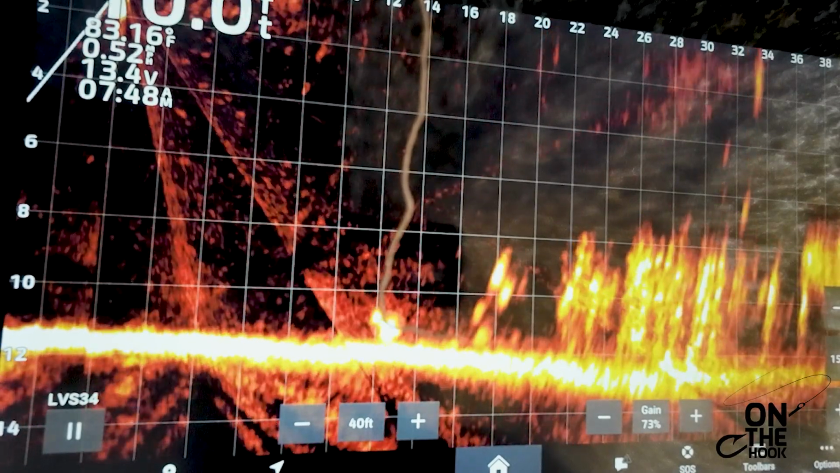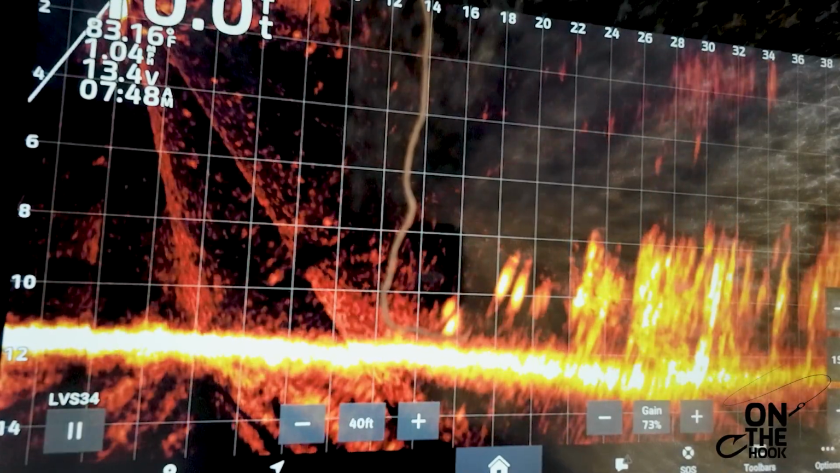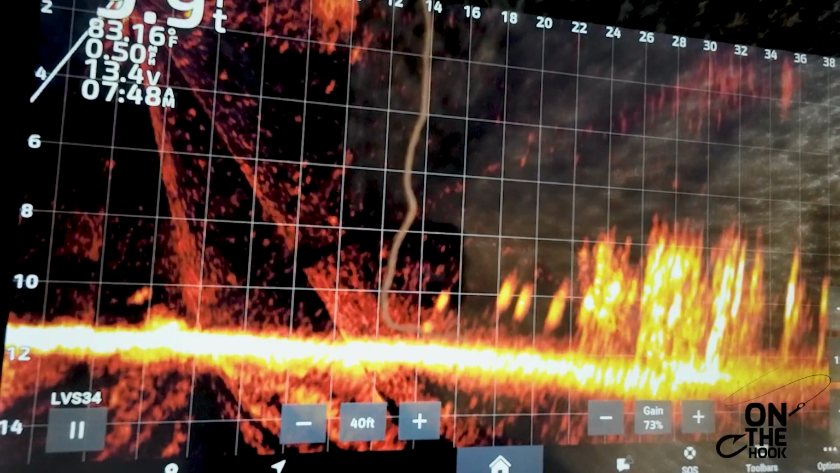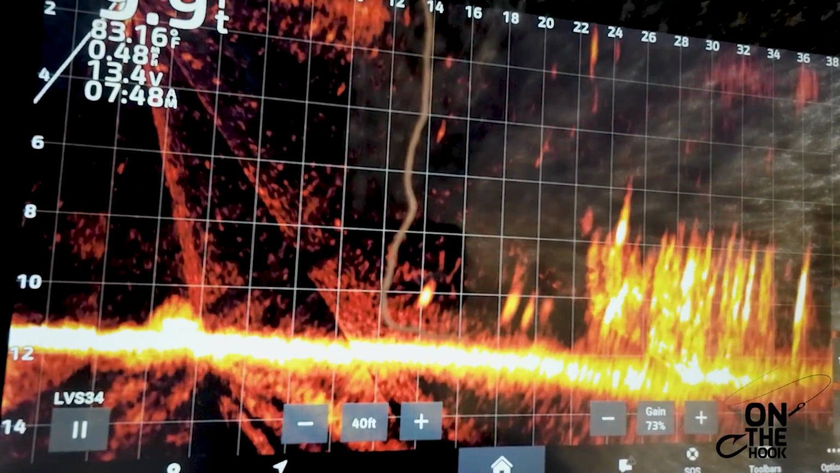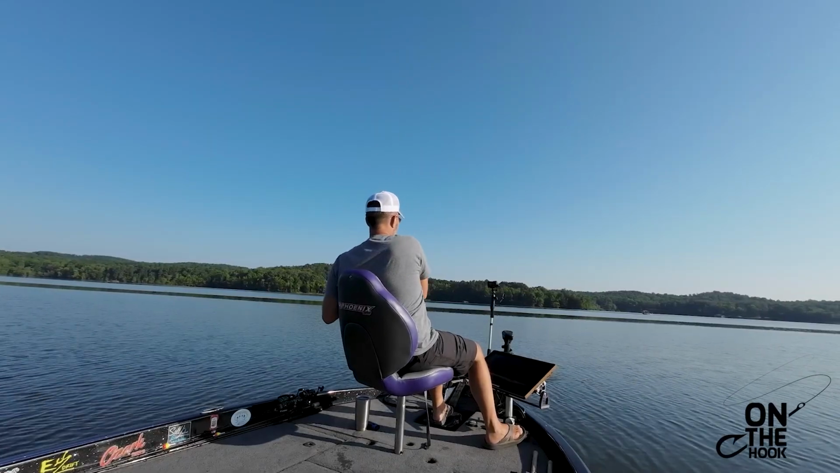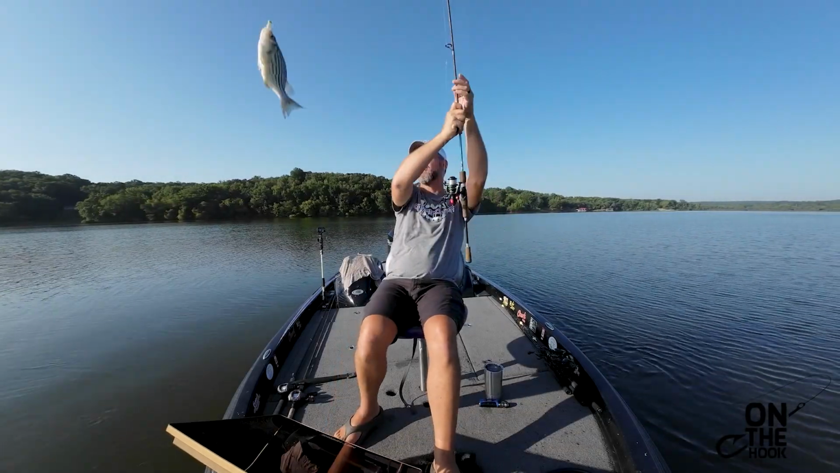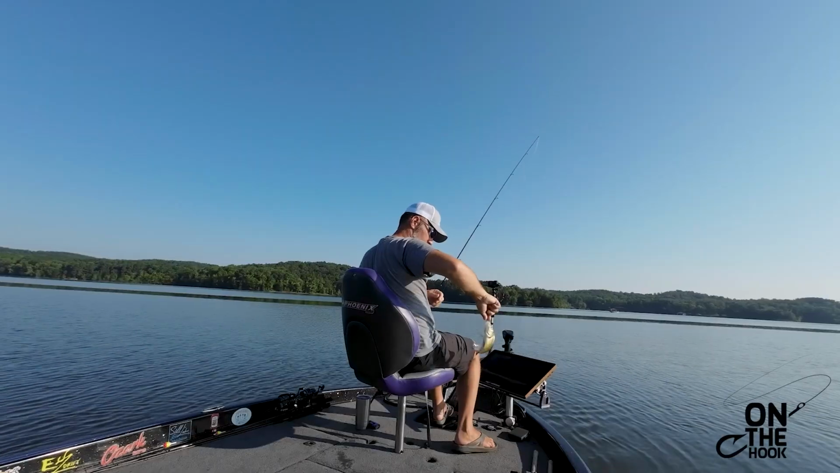33 foot on the button. It's a good flip with an 1/8 ounce. I got him that time. Keep on playing. Keep on playing. Ah, he is playing. Another striper. Another striper.